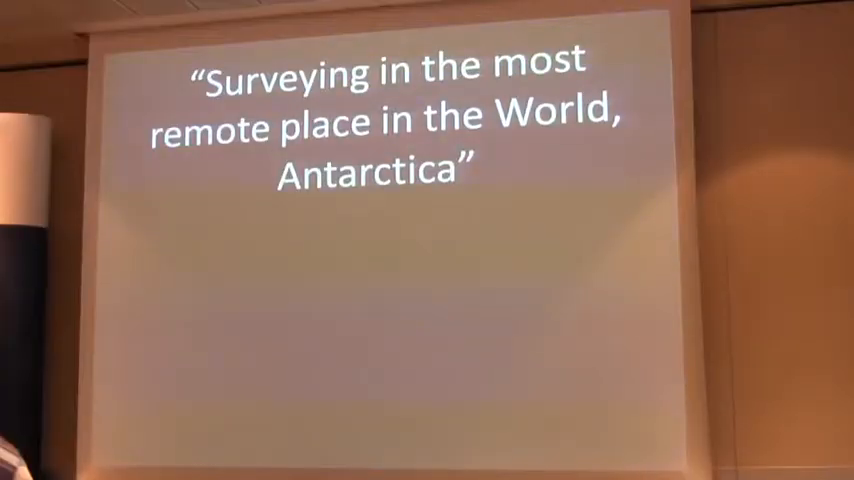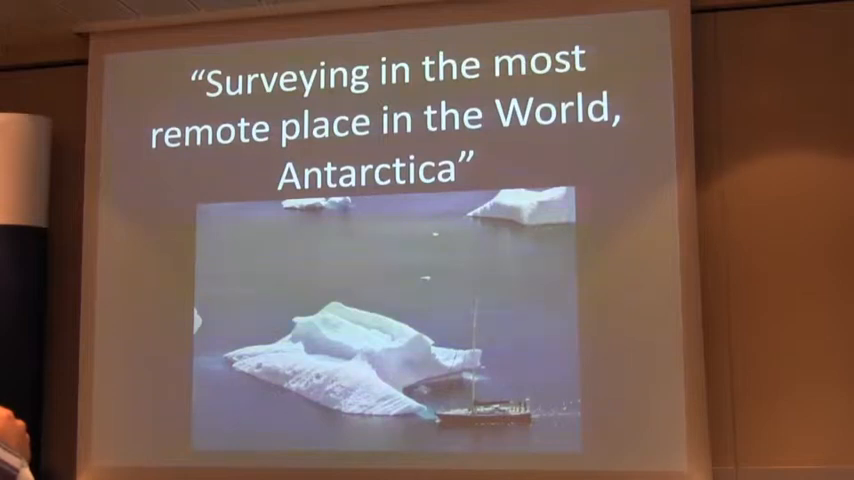So the subject that we're talking about today is surveying in one of the most remote places of the world, which of course is Antarctica. And Antarctica is a very challenging place, and the photo which we've got here is of course on a very nice day in Antarctica. It's not always like that, but it's an interesting project which we need to give you a little bit of background on.